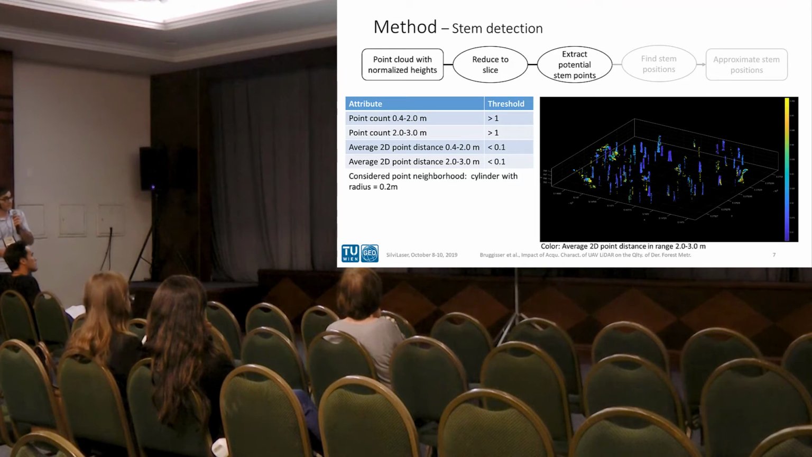Using this slice, we now seek potential stem points. For this, we didn't use a voxel-based approach like we've seen before, but it's directly based on the point cloud. We compute certain attributes for each point of this slice of last echoes, and we assign 4 attributes to each point.